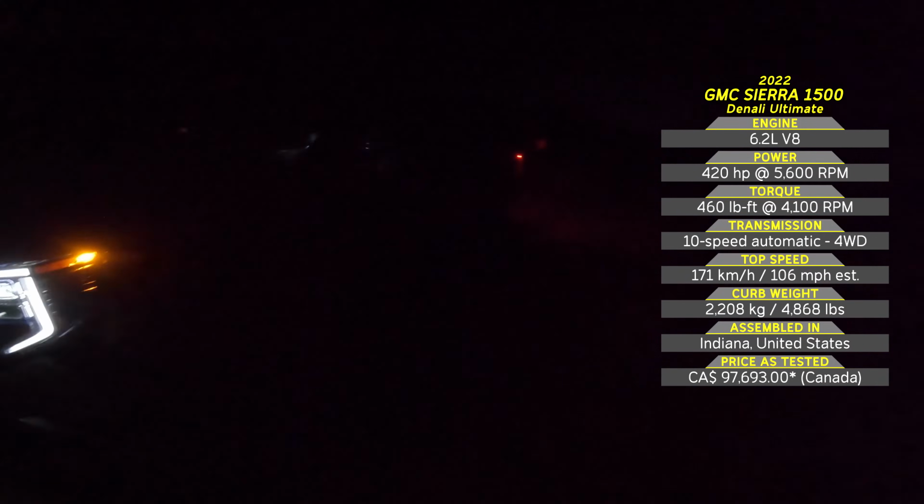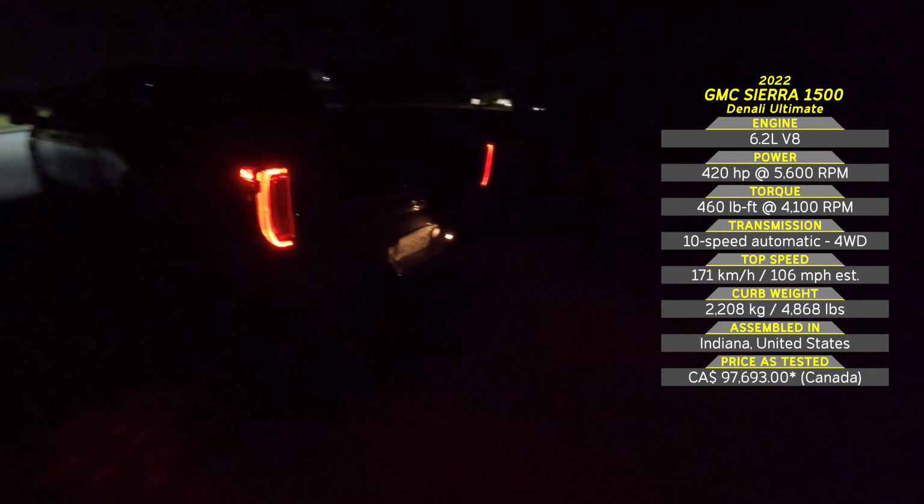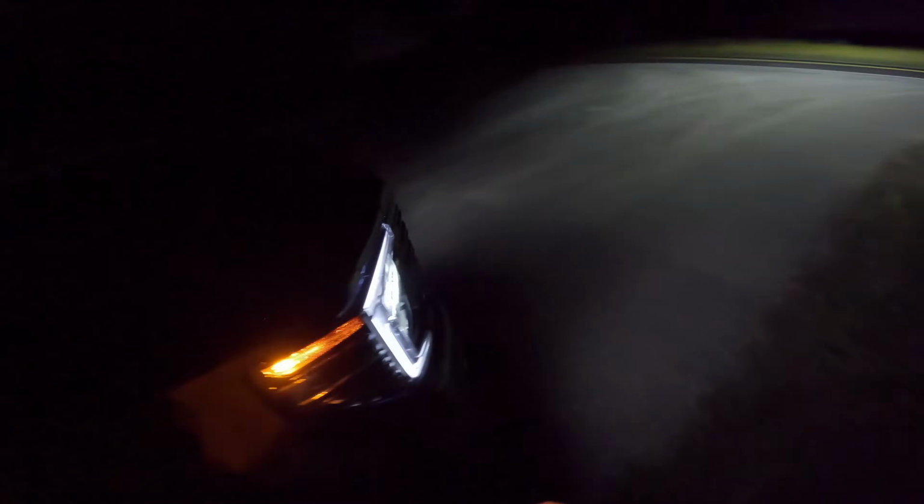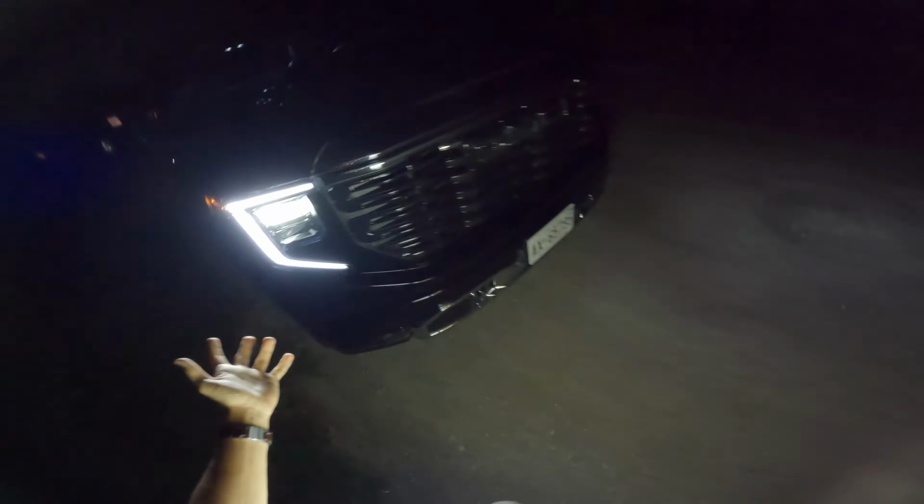And what are we going to do in this night POV test drive? Well, first of all, we're just going to go for a relaxed drive. That means heated seats, heated steering wheel, massage seats, cruising a little bit here out in the countryside of Canada. And at the same time we want to test the headlights, the automatic headlights and high beams. And we're also going to go for an emergency braking test, seeing at 37 miles, 60 kilometers an hour, how quickly this full-size pickup can slow down. And yeah, that's what we're going to do today.